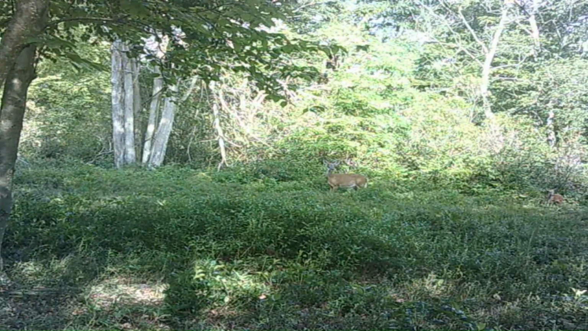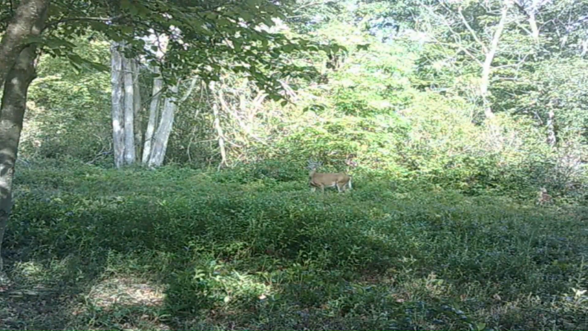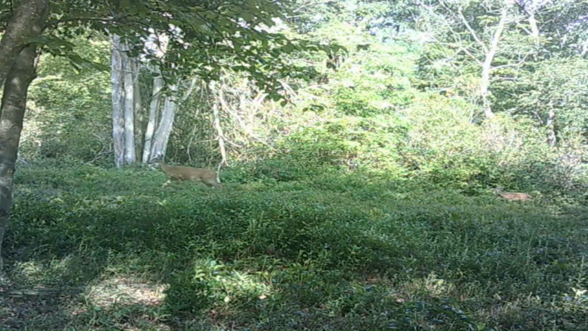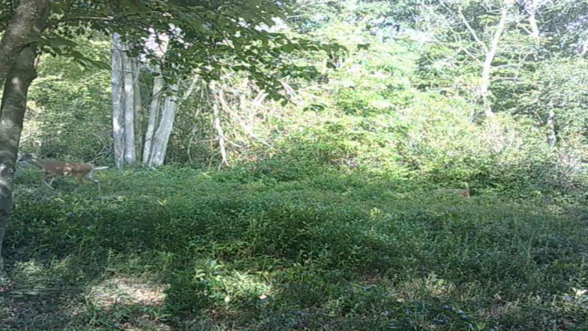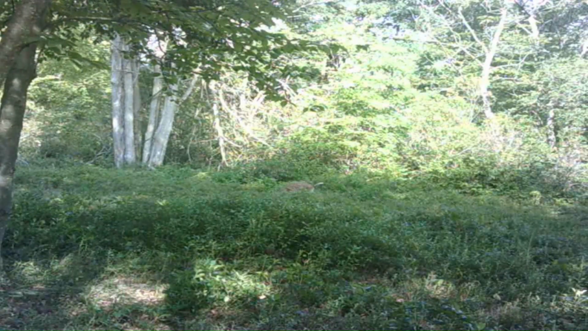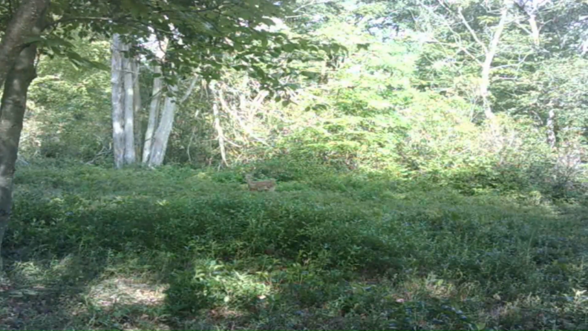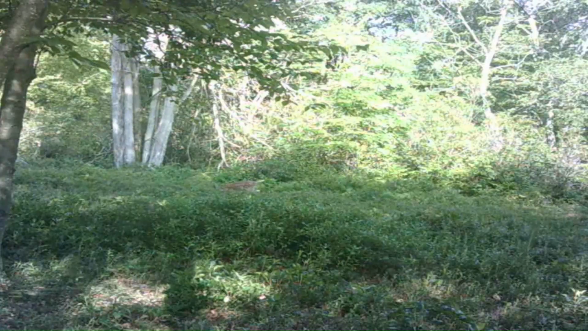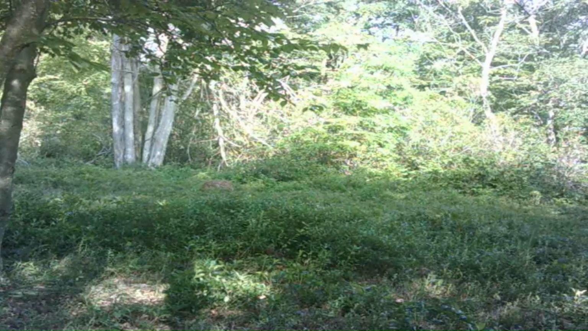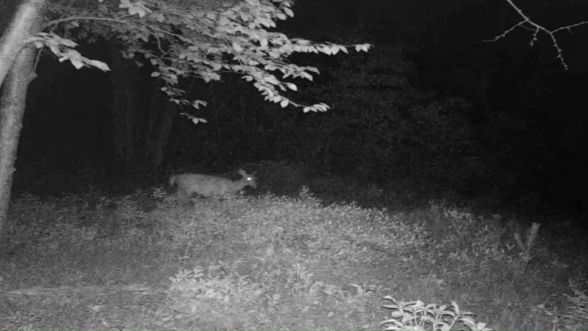Here we have the doe and the fawn in there, the littler fawn. And then the fawn just taking its time following Mom out through there. Or maybe the fawn, as it was getting bigger, was off on its own that day.